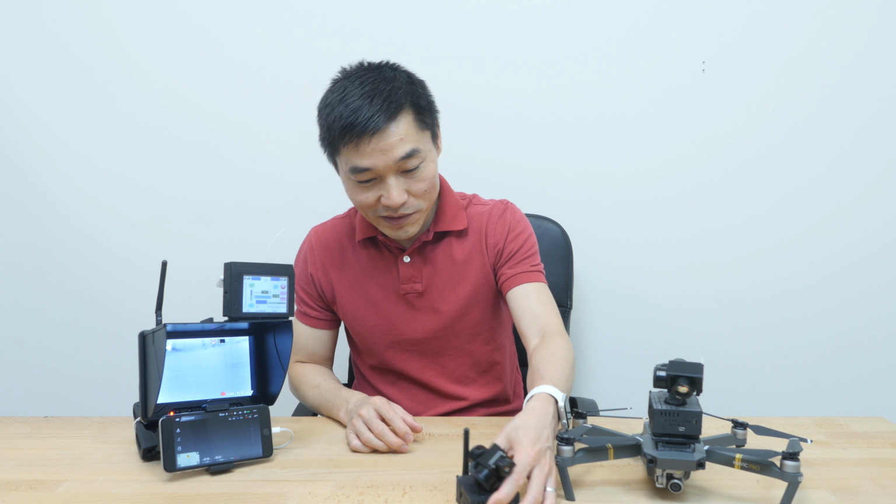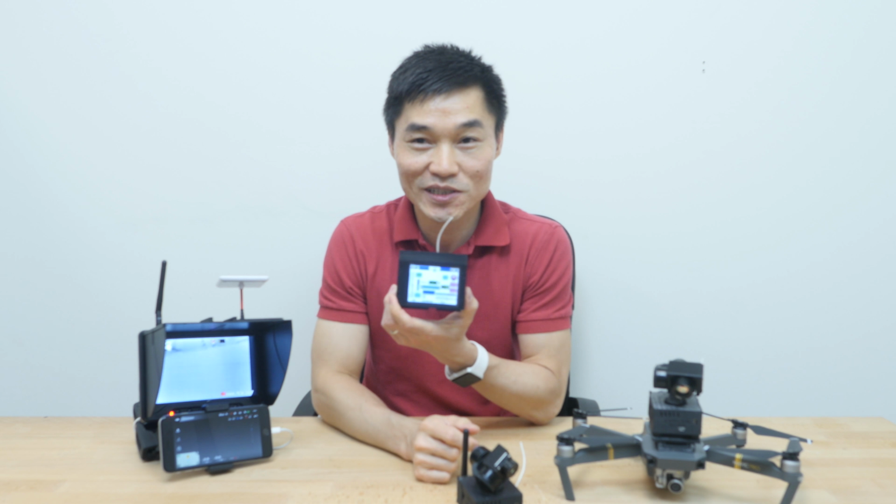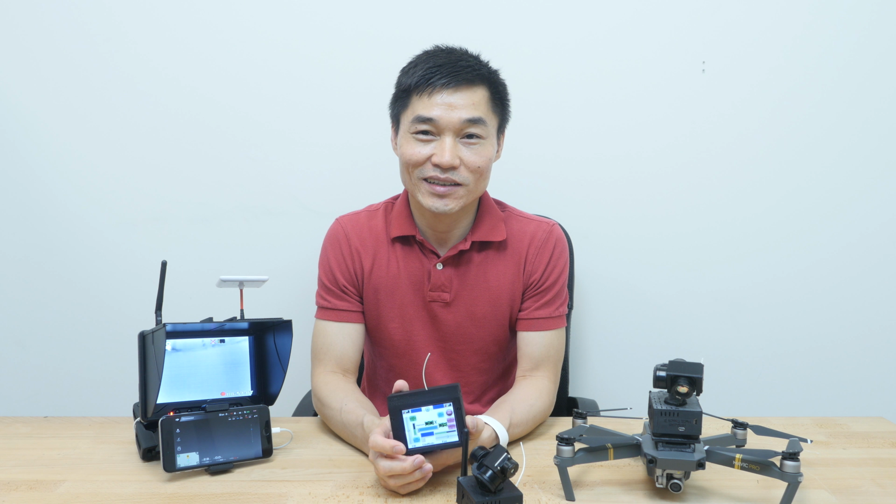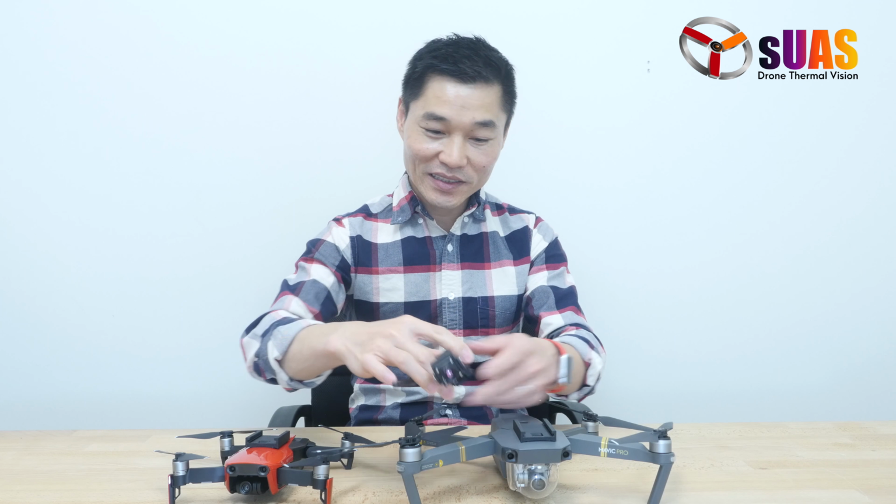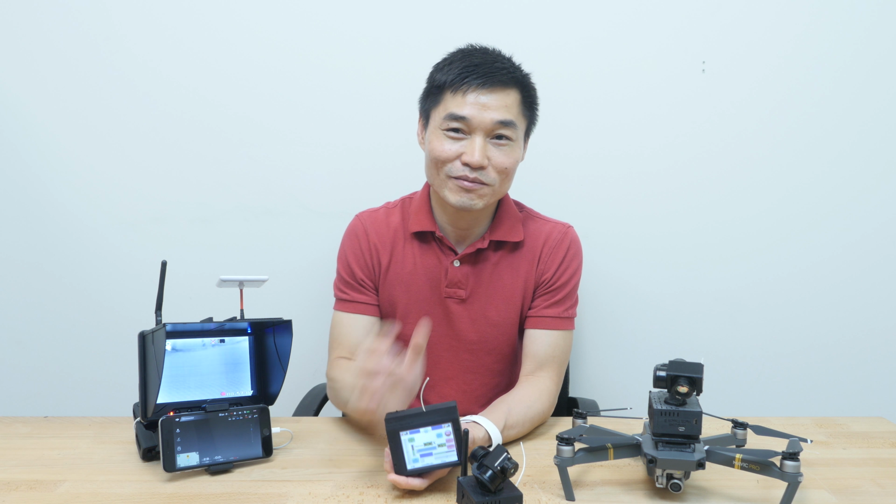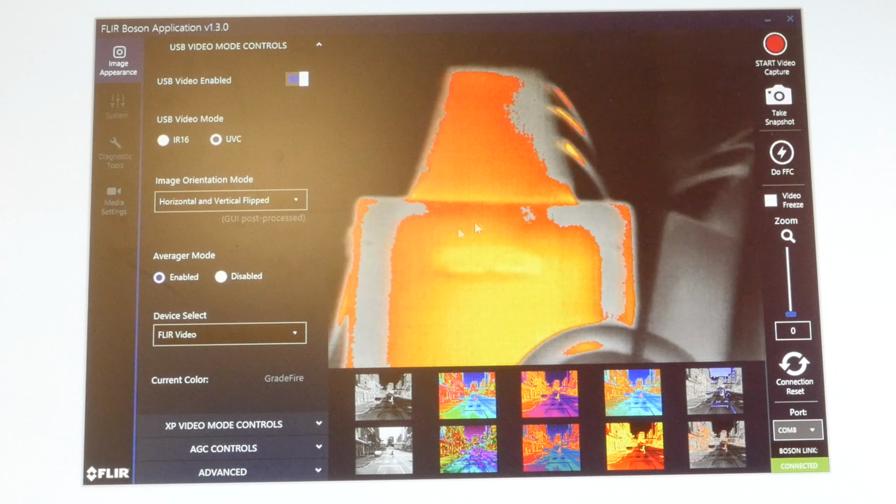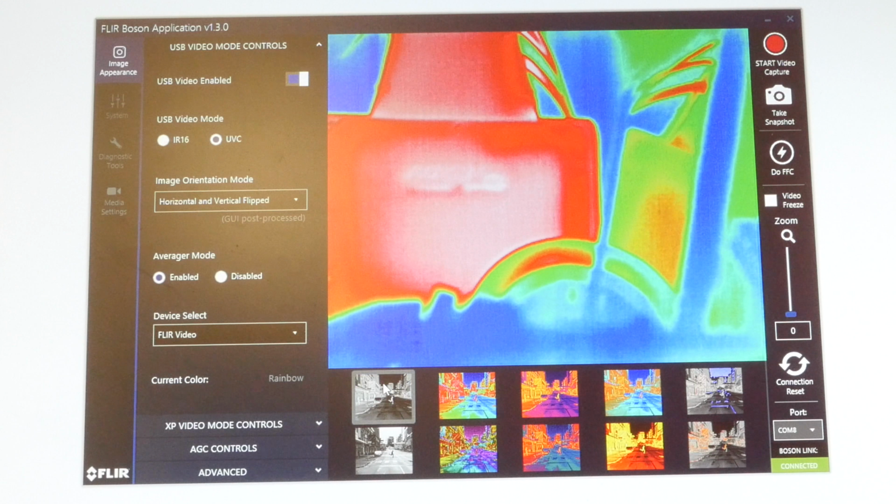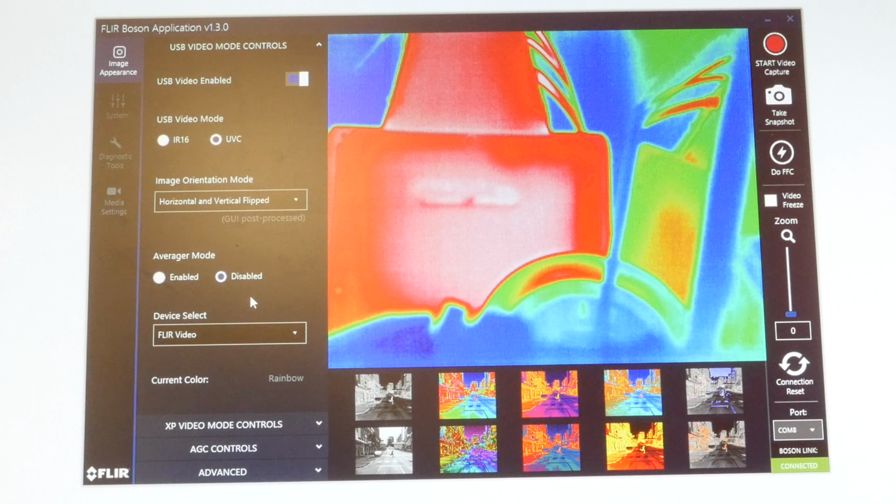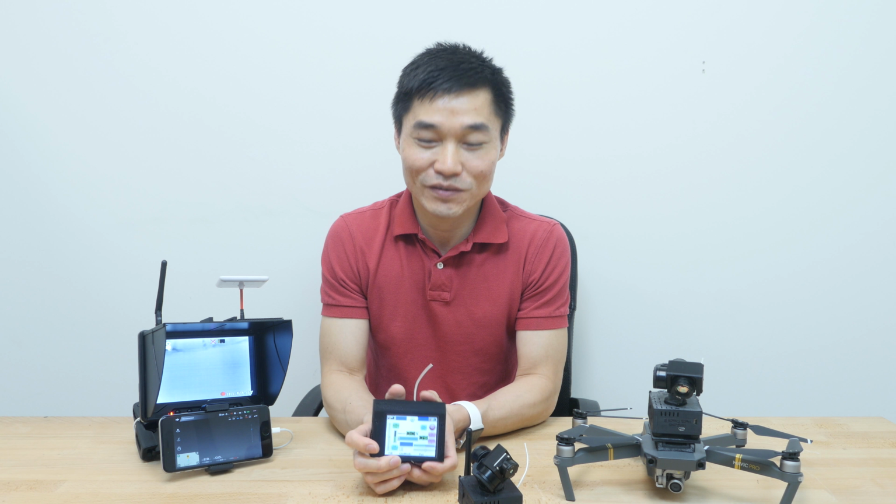Another great feature I've just mentioned is that it has the control system. The VuIR Boson fixed mount package on the Mavic released previously doesn't have a way to control the FLIR Boson in real time, like changing color palettes. You have to plug into a computer and use a FLIR Boson app to change color palettes and other settings of the FLIR Boson. Not anymore with this VuIR Touch for the FLIR Boson.